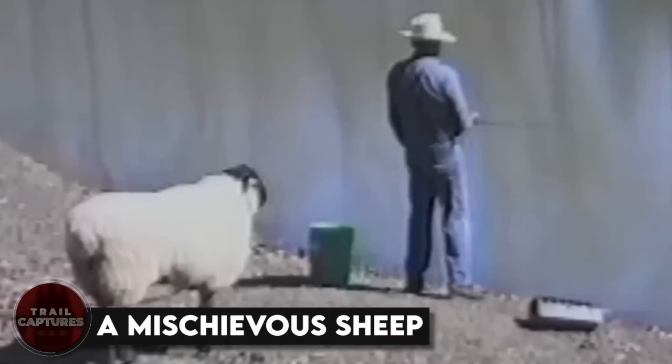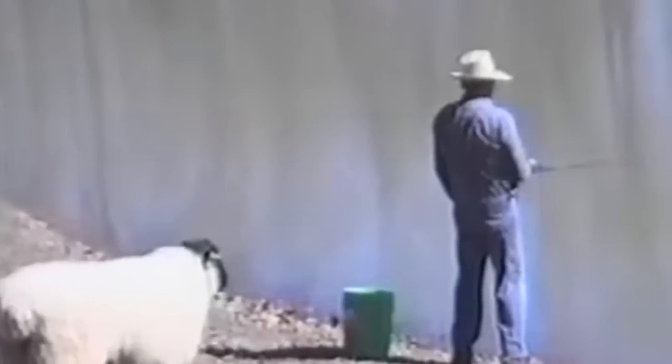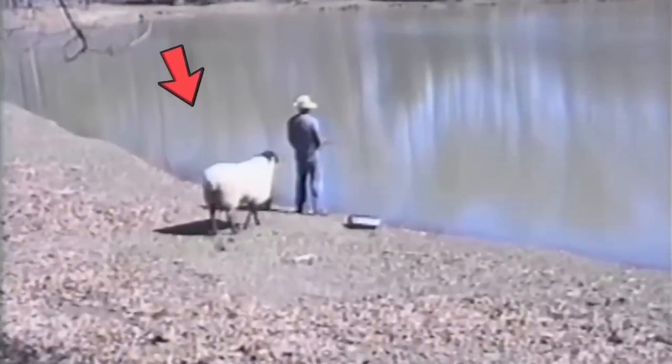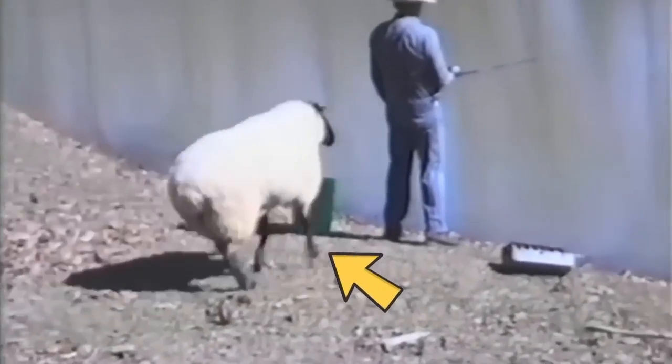A mischievous sheep. Have you ever gone fishing and felt like you were completely at one with nature? Well, that's exactly what this fisherman felt. As he was peacefully catching fish by the water, a sheep lurking behind him had other plans. The sheep hit the poor fisherman so hard in the back that he fell straight into the water.